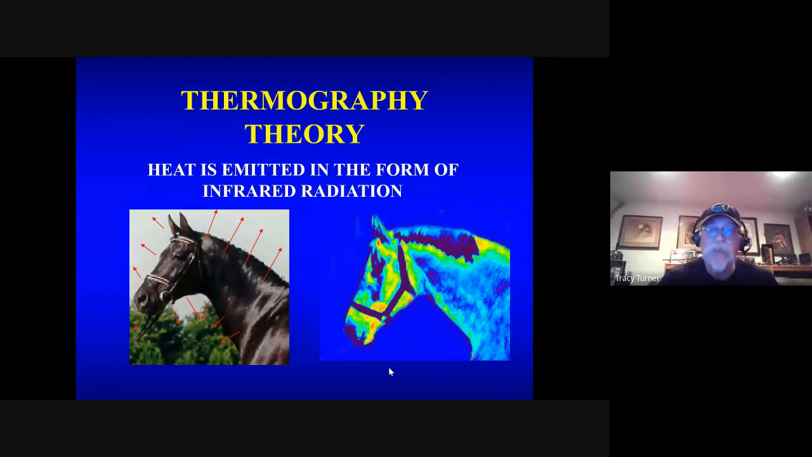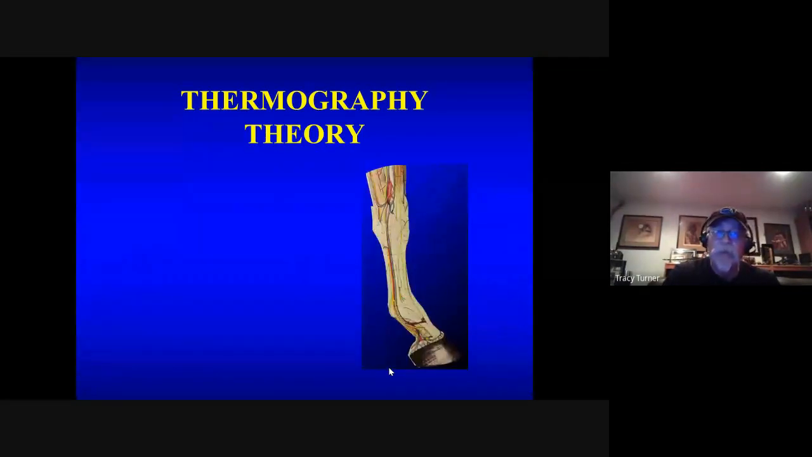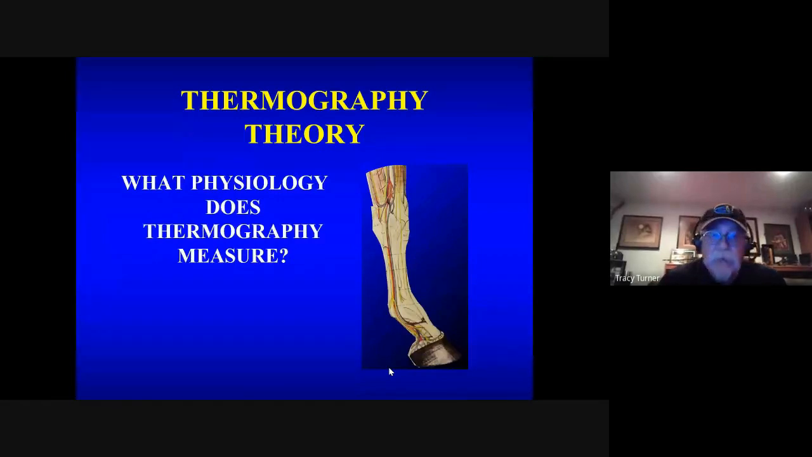So each color that's assigned is a temperature, a small temperature range. True thermography, if you will, from an electronics point of view, is really just a continuation of black and white, depending on the intensity of the irradiation that you get. But now with computer chips, we can assign colors that make it easier to see, and hence the picture. So you might ask, what physiology does thermography measure?